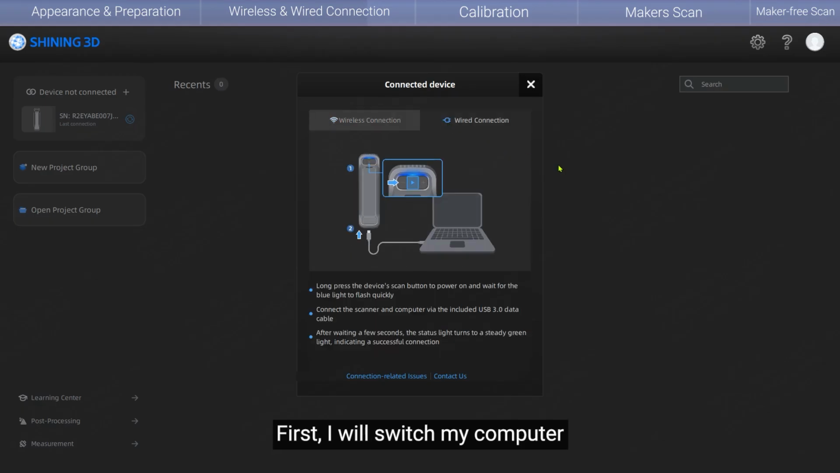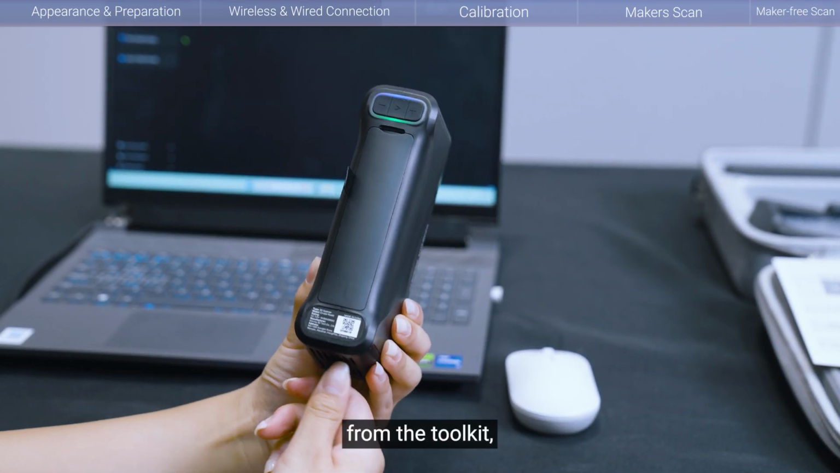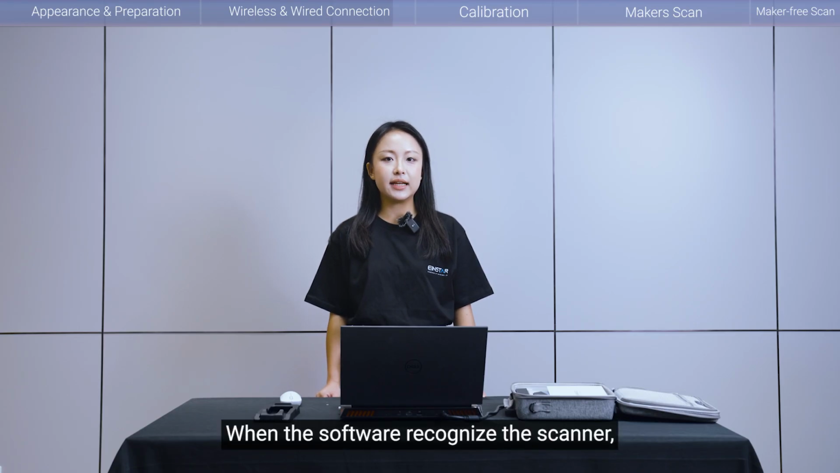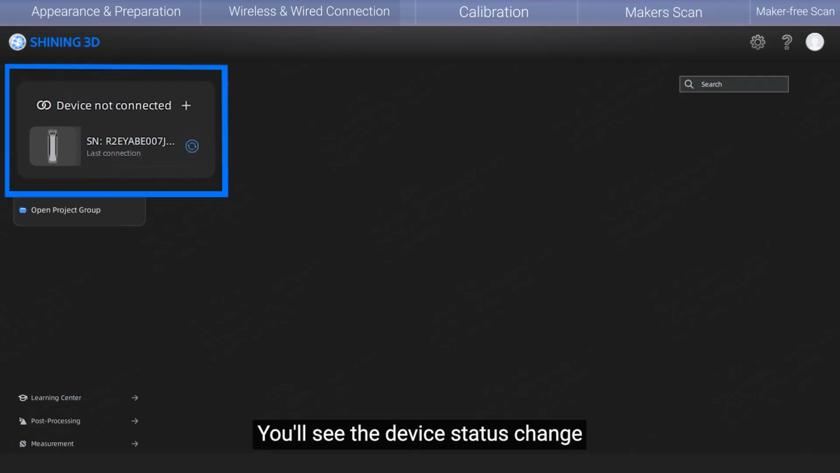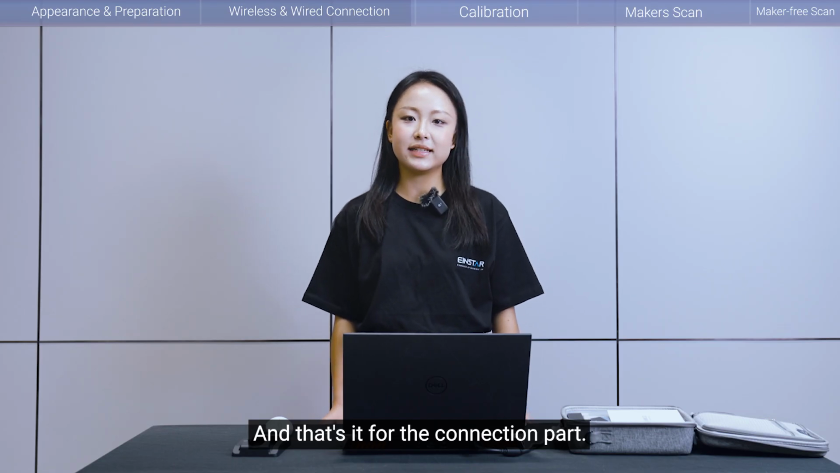First, I will switch my computer to another standard Wi-Fi network. Then, using the original USB 3.0 cable from the toolkit, connect the scanner directly to my computer. The process is seamless. When the software recognizes the scanner, it will automatically connect to it. You will see the device status change in the Einstar Hub interface. And that's it for the connection part.